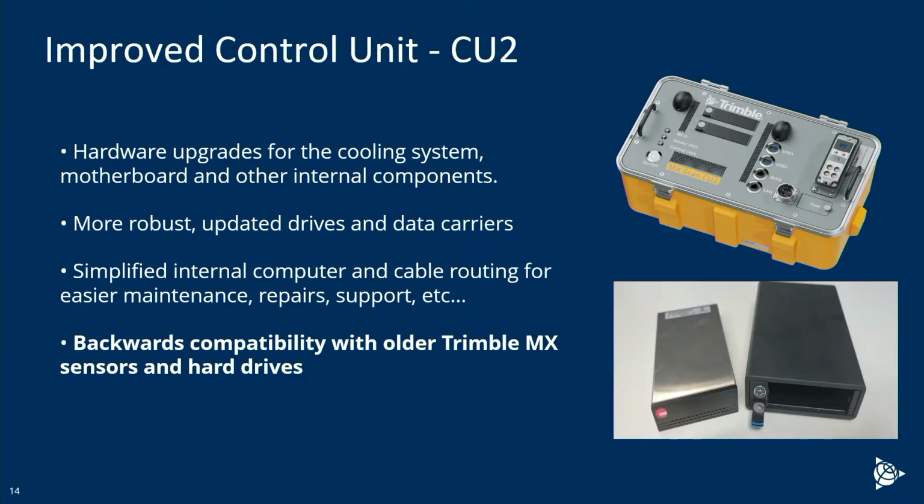But again, these are backwards compatible with old systems and things like that too. So nothing you need to worry about as far as keeping up to date with the newest hardware. But this is certainly going to be a step in the right direction as well.